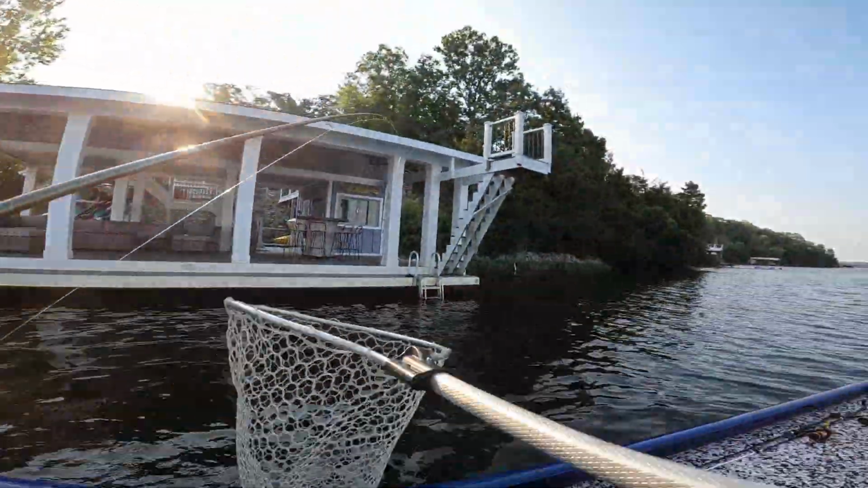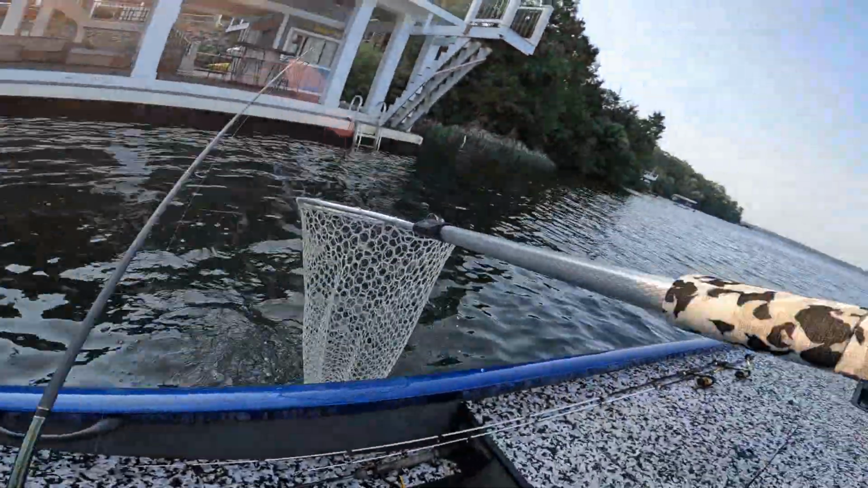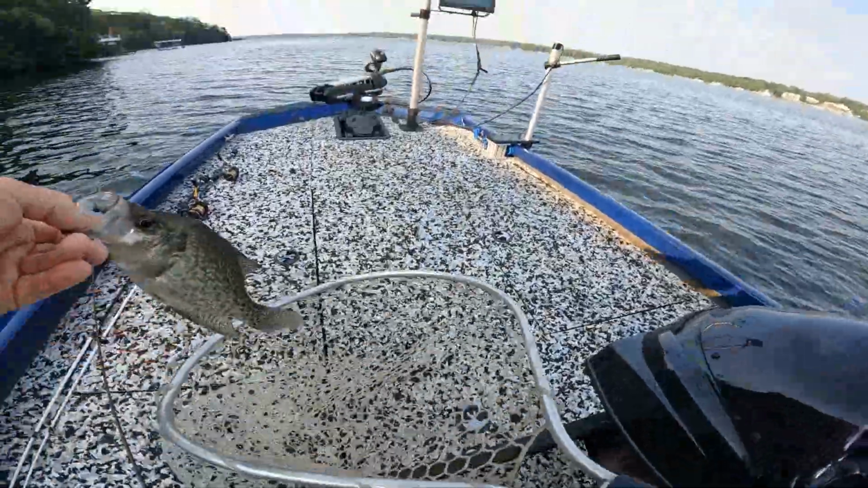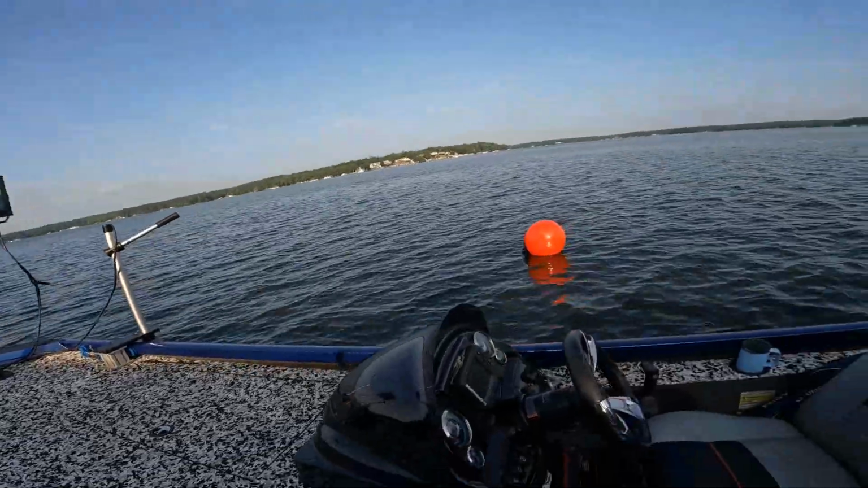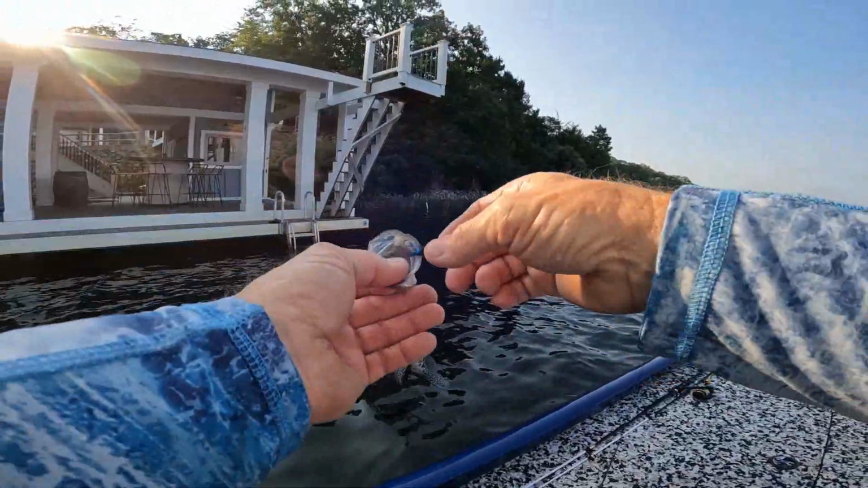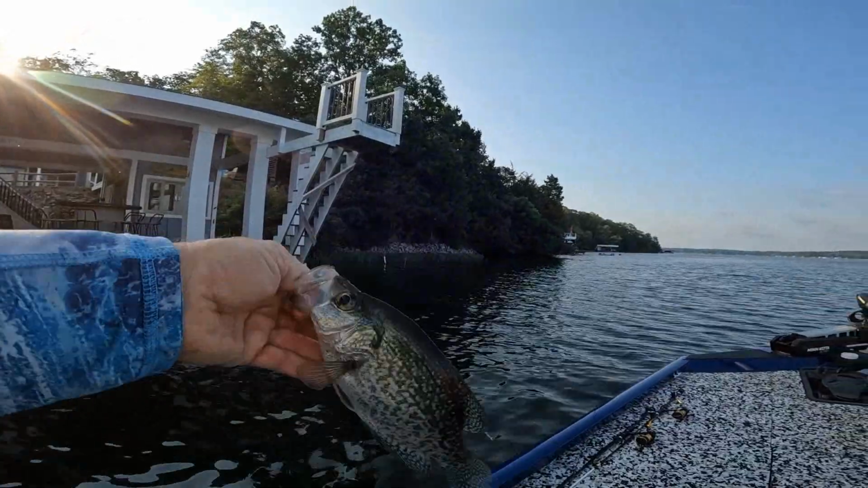Guys, I don't have the best, come here. He ain't that big. I don't have the best picture today on my live scope. I don't know why. Maybe the water has some little dirt to it, not much. We've had a lot of rain, but I can see down at least 2 foot.